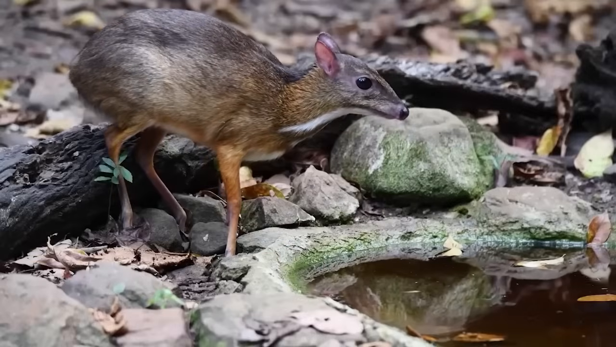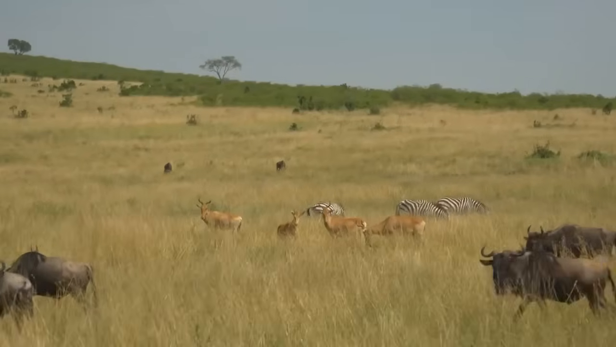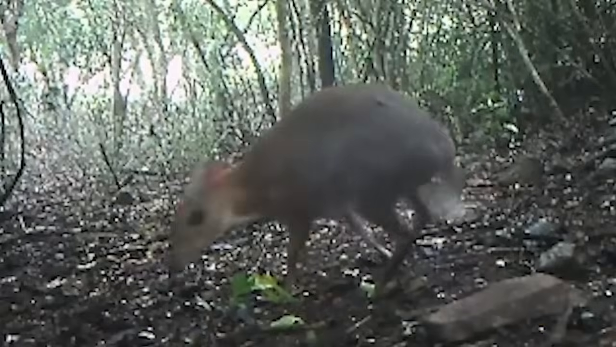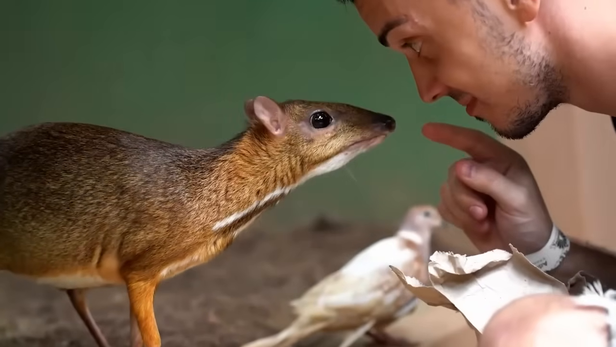So, while the Vietnamese mouse deer may be cute and cuddly, it's also a reminder of the importance of preserving our planet's wildlife. So, let's take a moment to celebrate this exciting discovery. Who knows what other fascinating creatures are out there, waiting to be discovered?